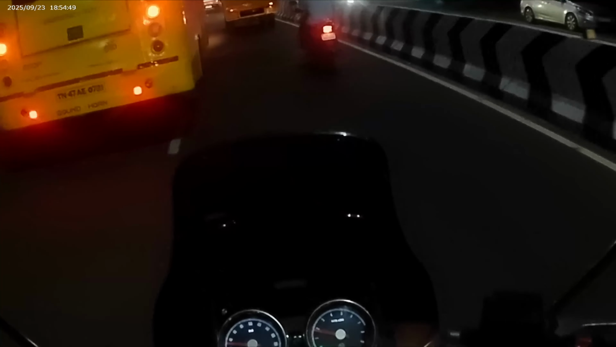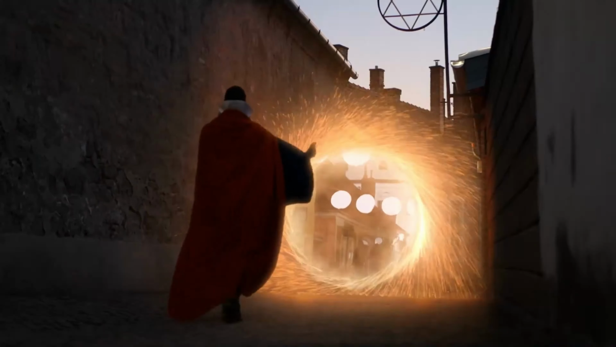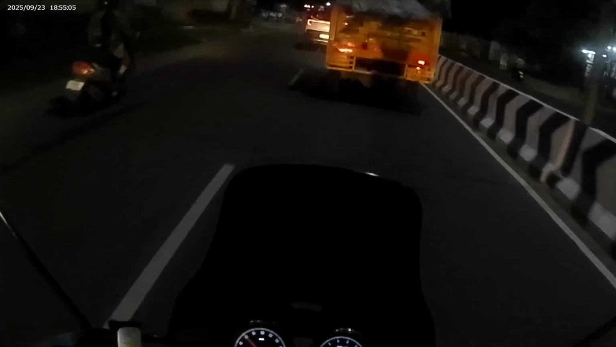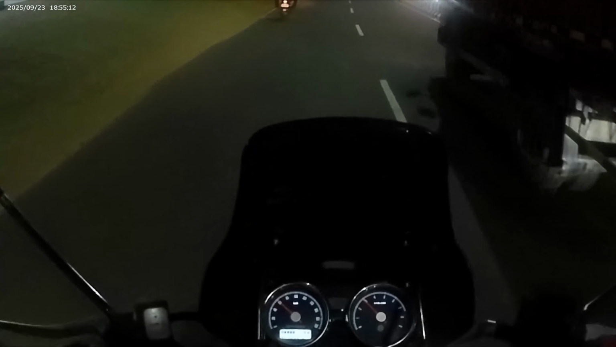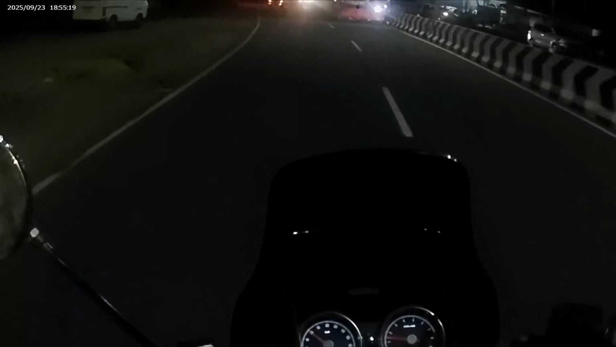Then comes the guy turning without indicators, like, bro, are you signaling telepathically? Do I look like Doctor Strange or something? And then someone zooms past me with no headlights. Like literally no lights. Are you Batman, bro? Are you trusting the moonlight? And every turn, every cut feels like I'm 2 seconds away from seeing the GTA wasted screen IRL.